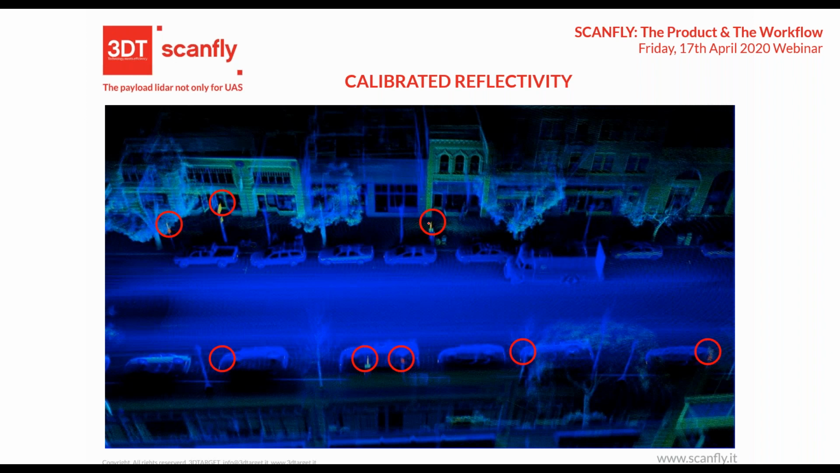If you are firing at a white surface, the return will be 90%. If you are firing at a reflective surface, it is 95, for example.